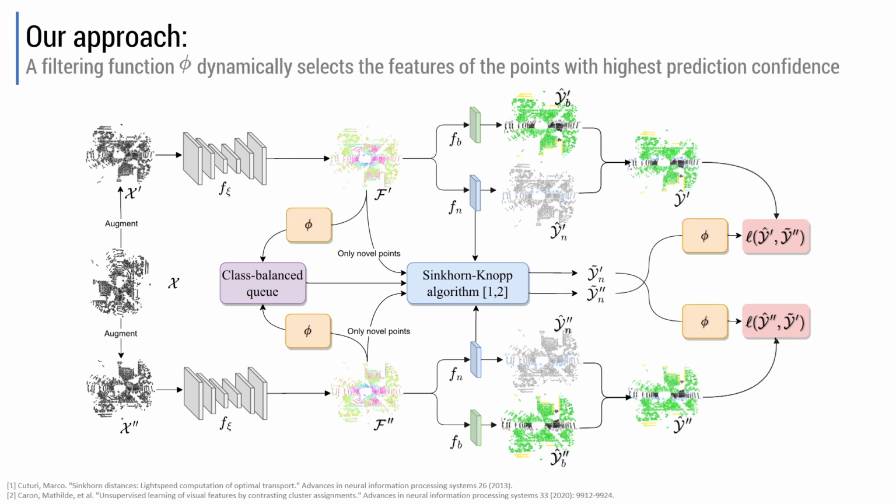Another component that enriches NOPS is the filtering function phi, that dynamically selects features with the highest prediction confidence. It is applied to both the class balance queue, ensuring the insertion of informative features, and to the selection of the novel points that contribute to the network optimization.